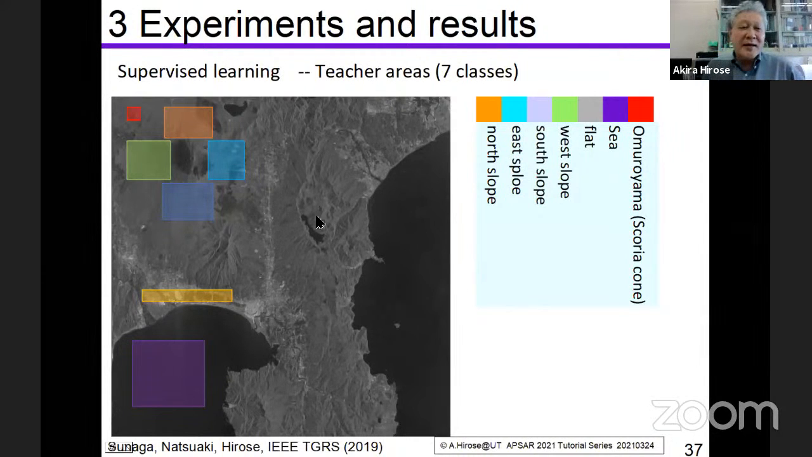So this is the amplitude data and actually the phase. And we take teacher signals to apply the supervised learning. And in this case, we take north slopes here. This is the teacher signal area for the north slope.